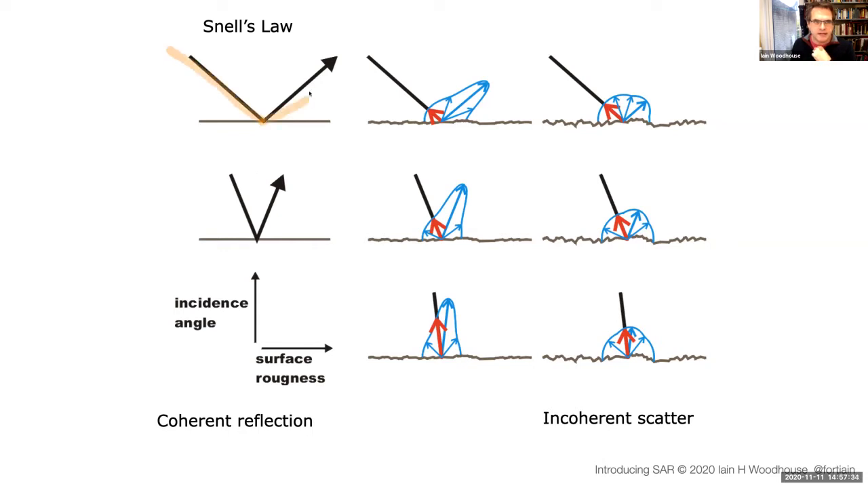It hits the surface and it scatters off. When it's a perfectly smooth surface, all of the energy goes off in the specular direction. But when it starts to get rough, this blue line is trying to represent the shape of the energy, of how much energy is scattered in different directions. And the red arrow specifically identifies the contribution that is coming back to the radar system. So that's what the radar system will detect.